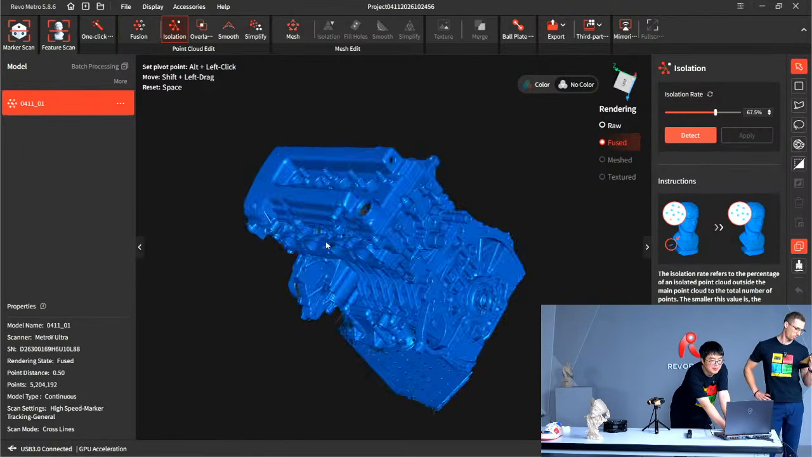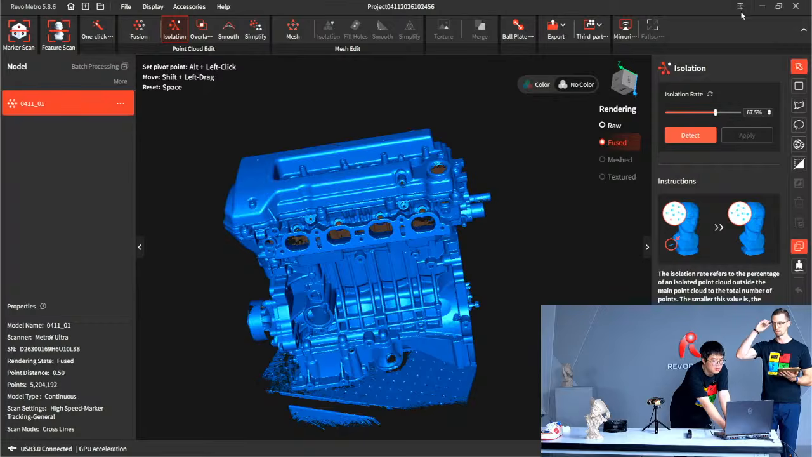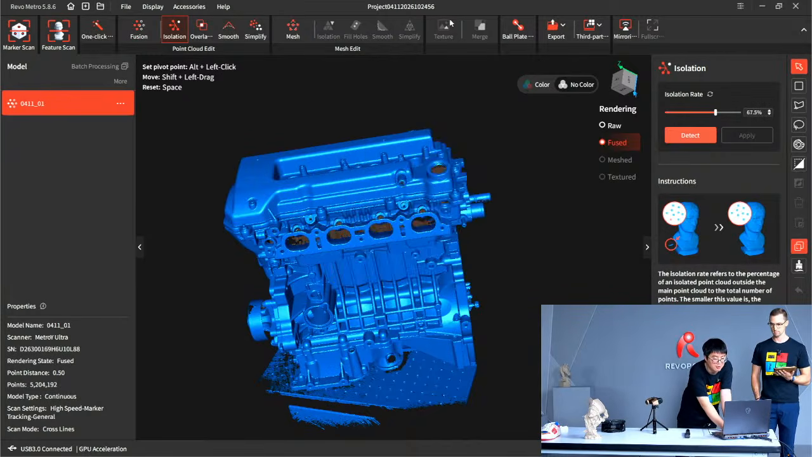When is the new software update for Revo Metro releasing? I think it's this week. Like right now, this is what the R&D sent me. You probably won't use this. It's 3.3.4, a beta version. I think when you're getting your MetroY Ultra, for sure, you will be using the newest software for the MetroY Ultra with this new ball play function.